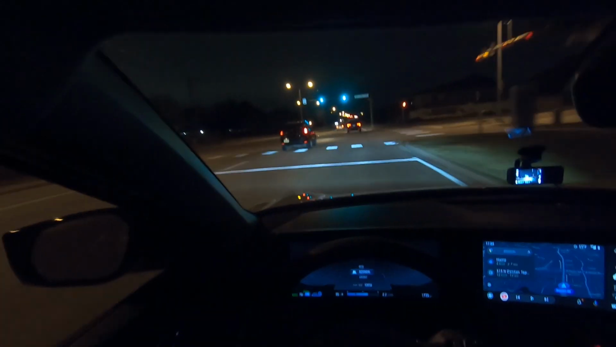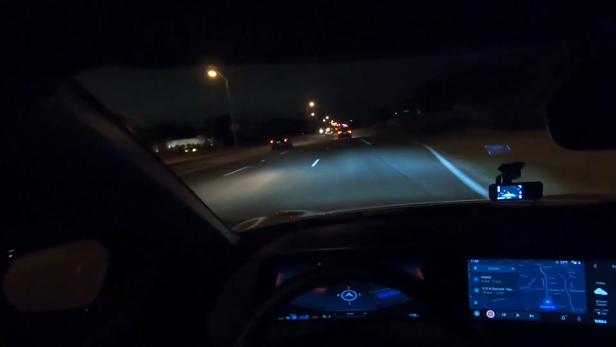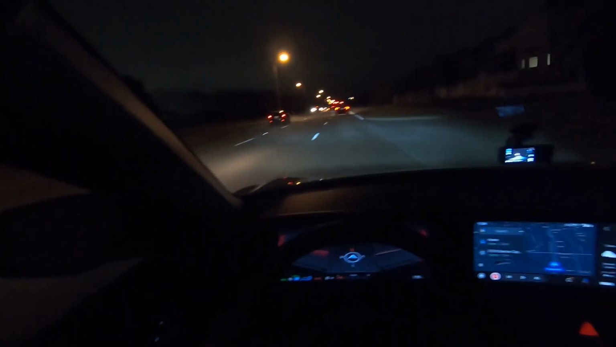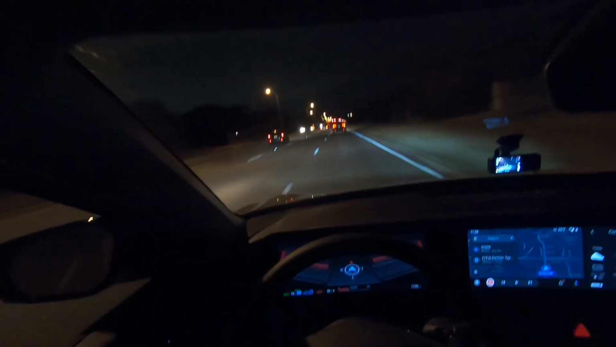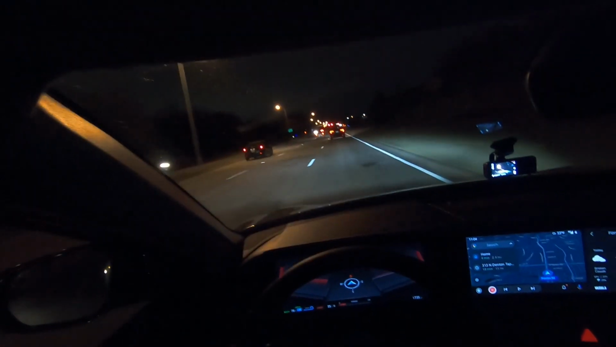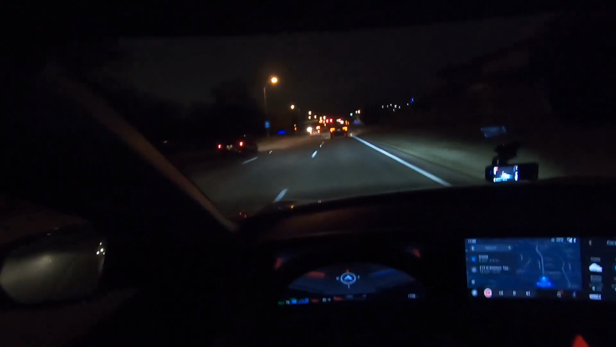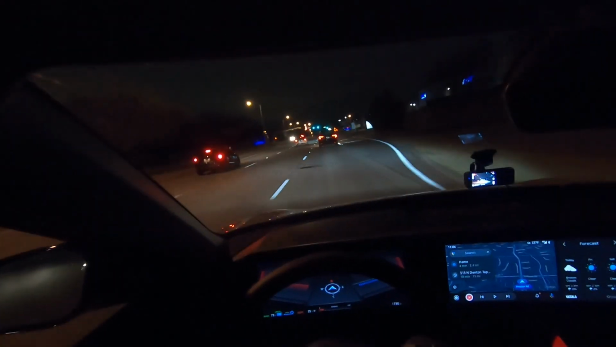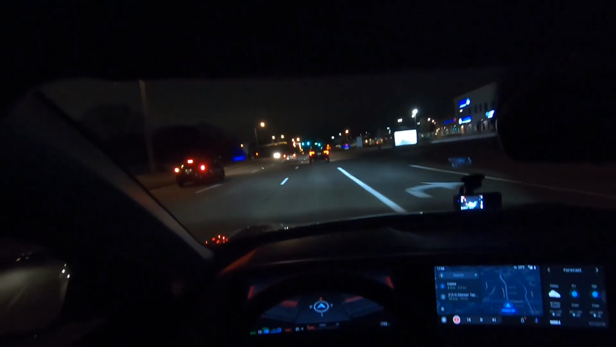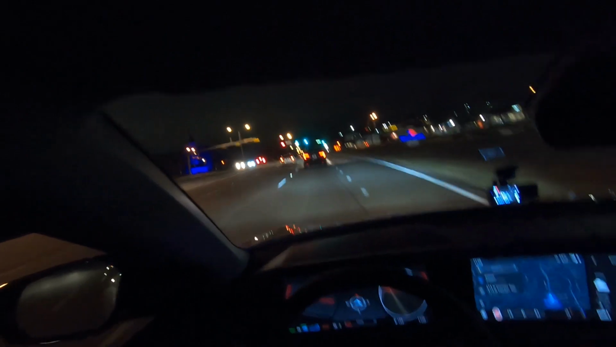Going to sport mode, just have fun for a second here. It's so fast. In this speed range, it just feels so smooth. No shifting, no noises, no clunking, nothing. Just smooth power. Really fun. Really excited about tomorrow morning, about kind of pushing this car a little bit.